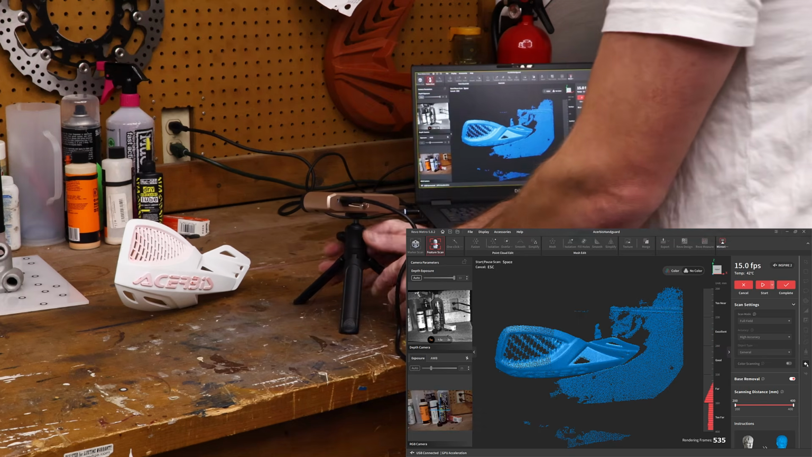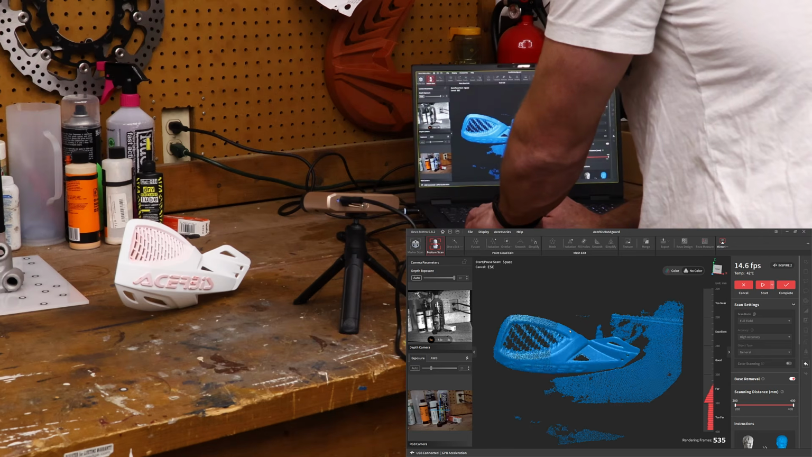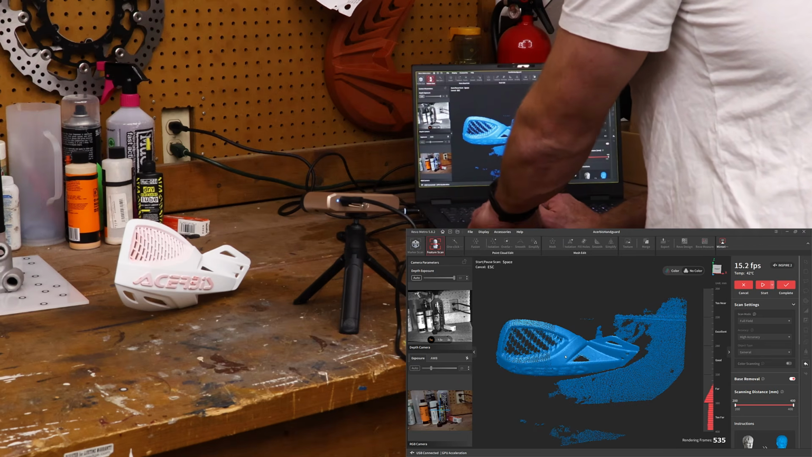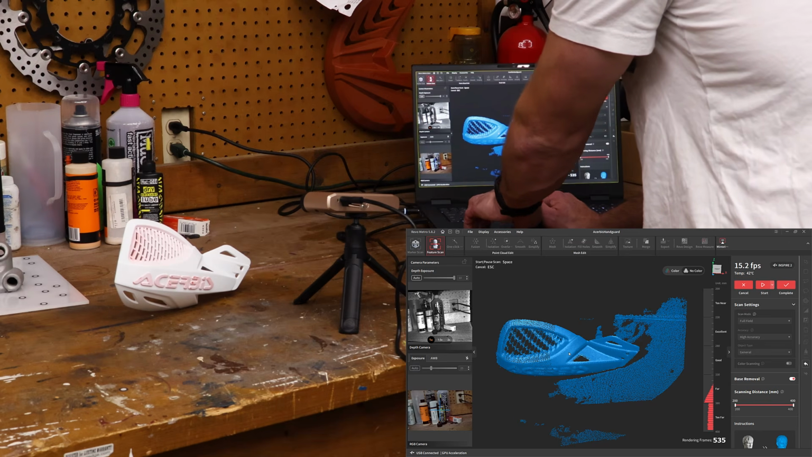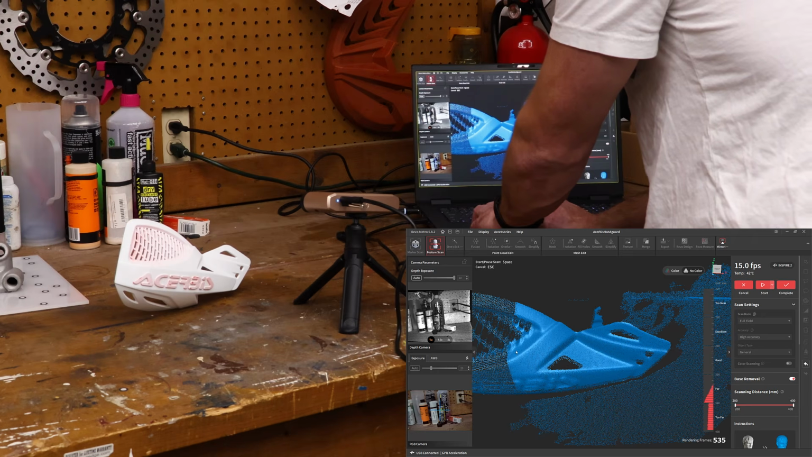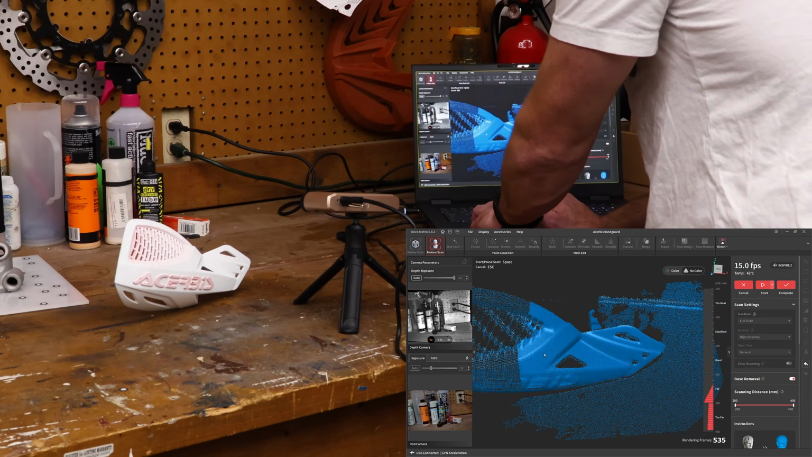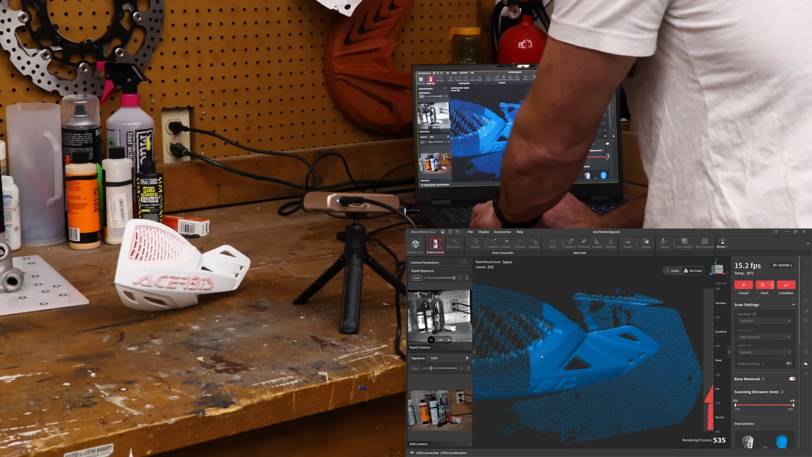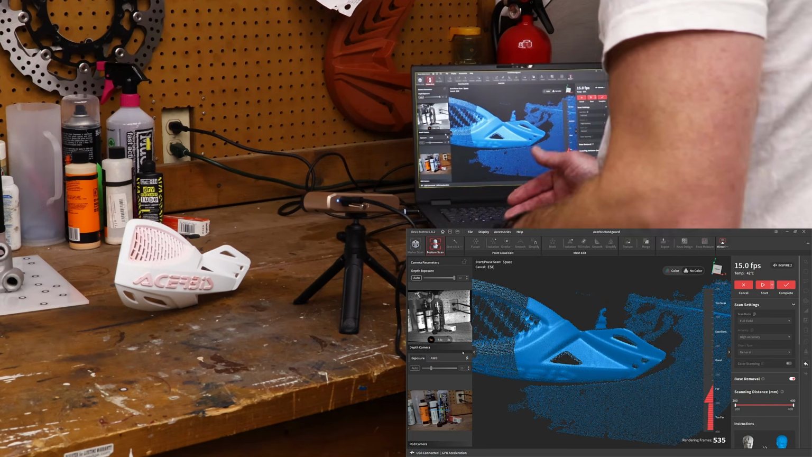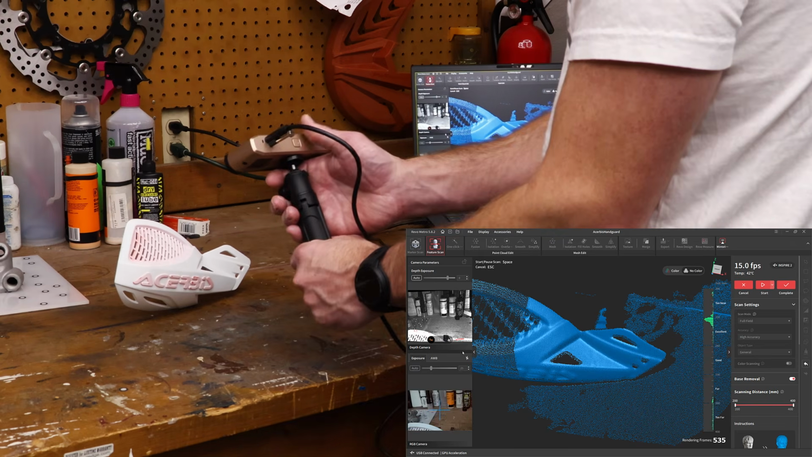And so when we look at this preview on the screen, a couple things that we want to note. This area where I went back and scanned more, which is kind of the area where the mount is, you can see visibly on the screen, I've got a much denser set of points. On the side over here on the left, I don't have nearly as many points. And so this could potentially be problematic, and it might mean that we don't have enough data.